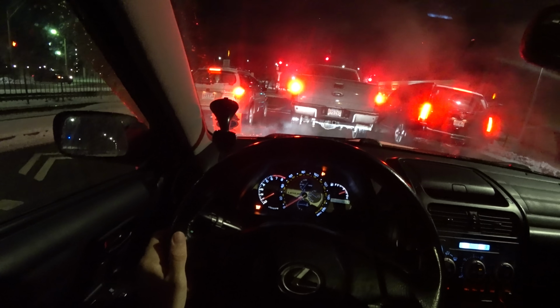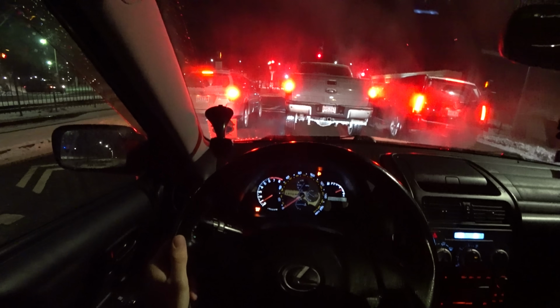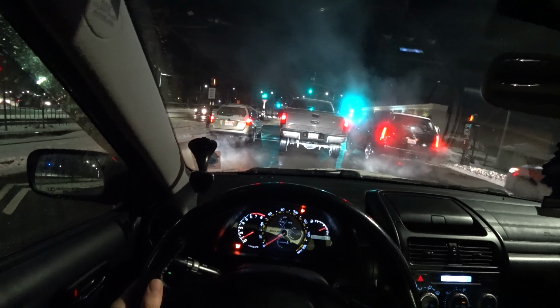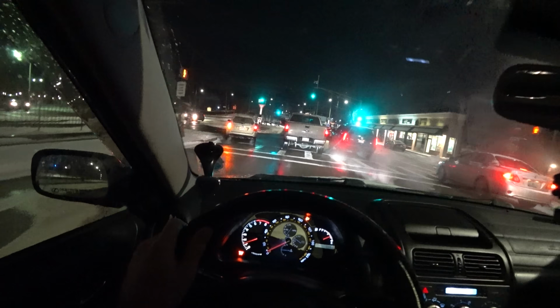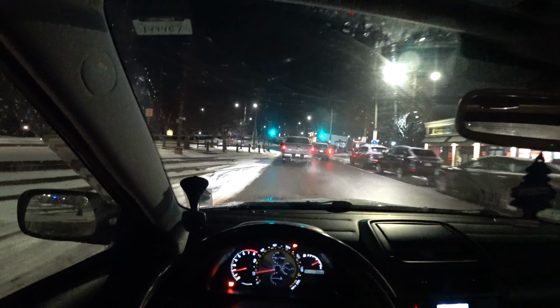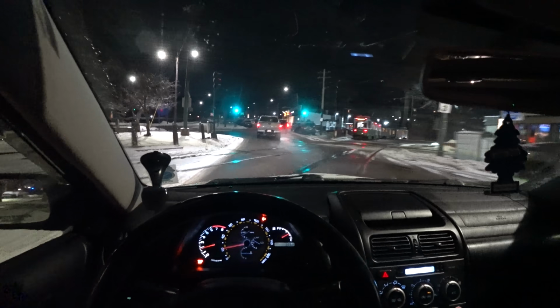We are in a 2005 Lexus IS300. This is kind of the unicorn version of the car because we've got the manual 5-speed, the 2JZ-GE. So it's the NA Supra engine that we're driving, which, yeah, there's definitely some rev hang. Hopefully that's tunable. Can we tune that out?